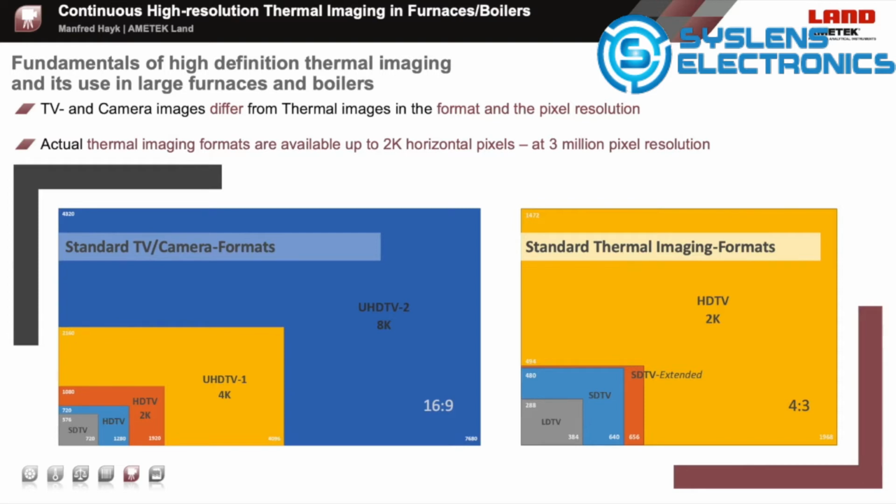Besides the pixel resolution of a thermal imaging camera or detector, the thermal resolution is an important parameter which describes the basic noise level of such a camera and which smallest temperature differences can be detected as real temperature changes. It is called NETD, Noise Equivalent Temperature Difference, and is mostly of interest in low temperature, low signal intensity applications.